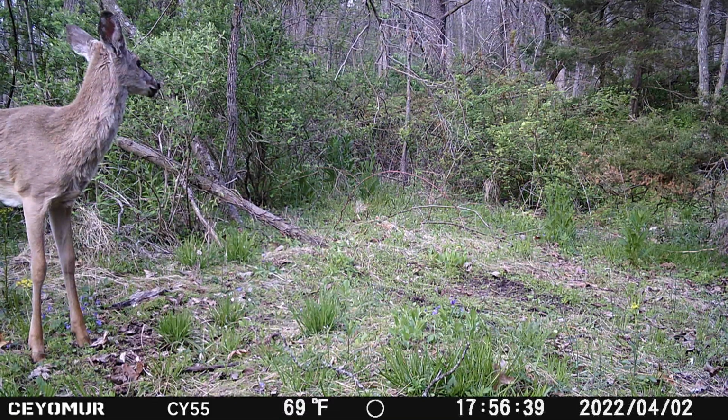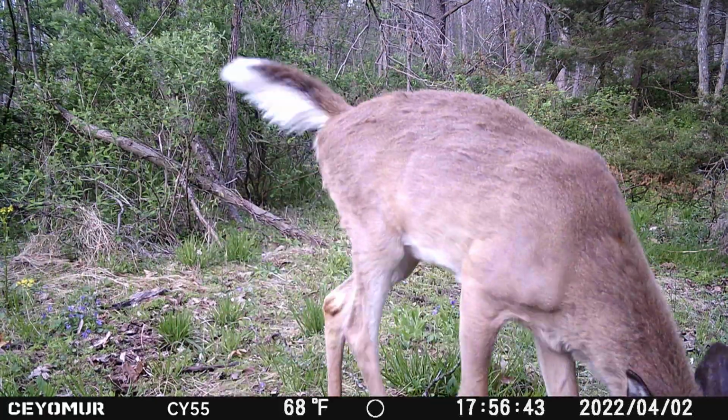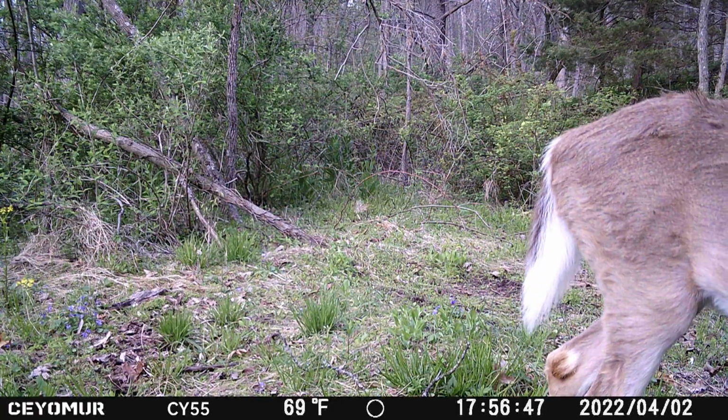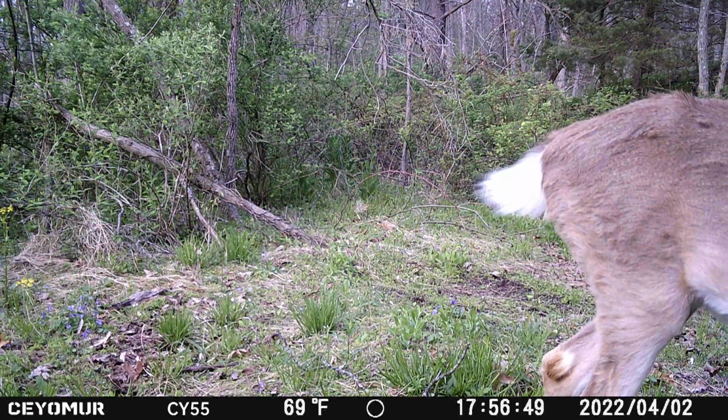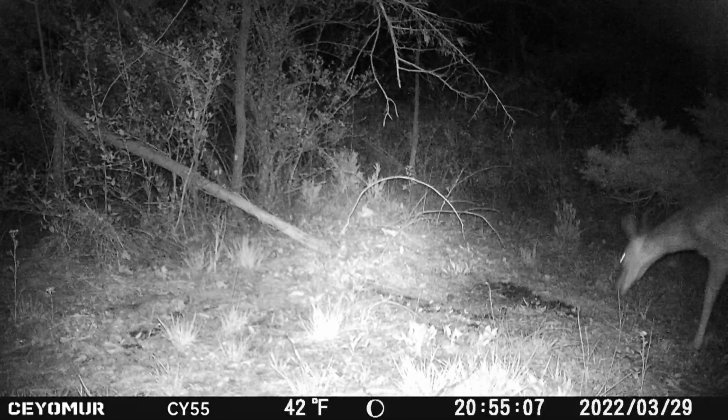I think this camera performed quite well, especially in the daytime. The daytime videos and photos were excellent quality. There were times at night when the night videos could get a little bit grainy, especially if the animals were out there quite a distance.